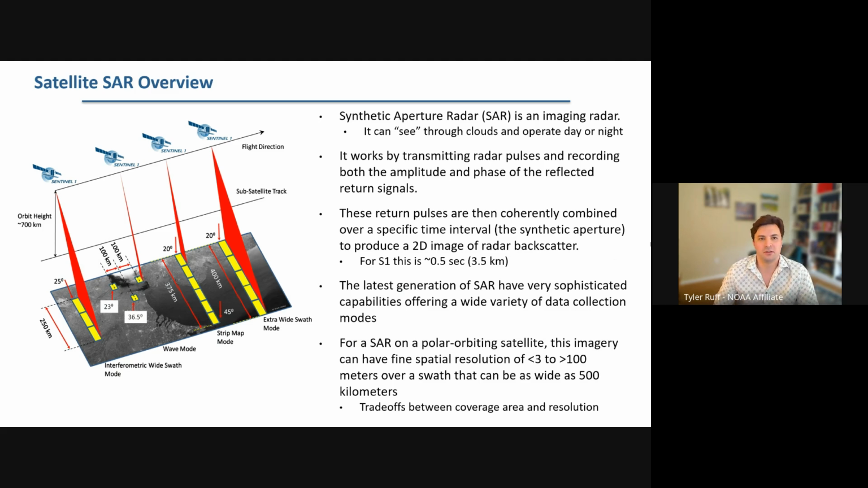So just a brief overview of how SAR actually works. First and foremost, it's an imaging radar. It can see through the clouds and operate day or night. It works by transmitting radar pulses and recording both the amplitude and phase of the reflected return signals. And these return signals are then coherently combined over a short time interval, i.e. the synthetic aperture, to produce a 2D image of radar backscatter. This is visualized in the diagram to the left here.